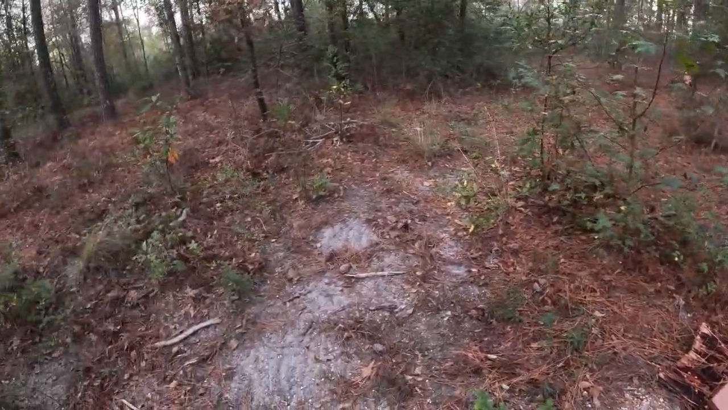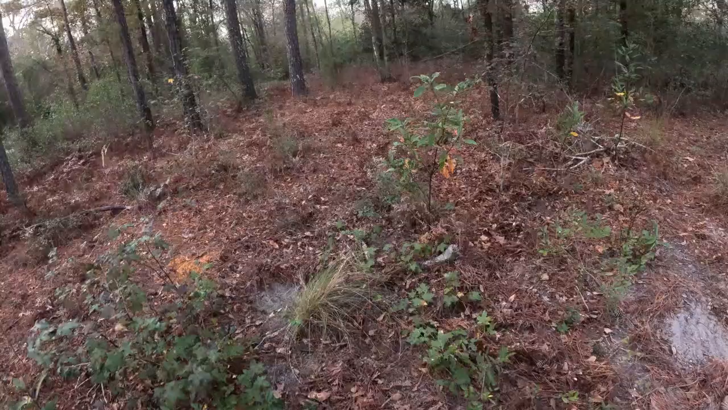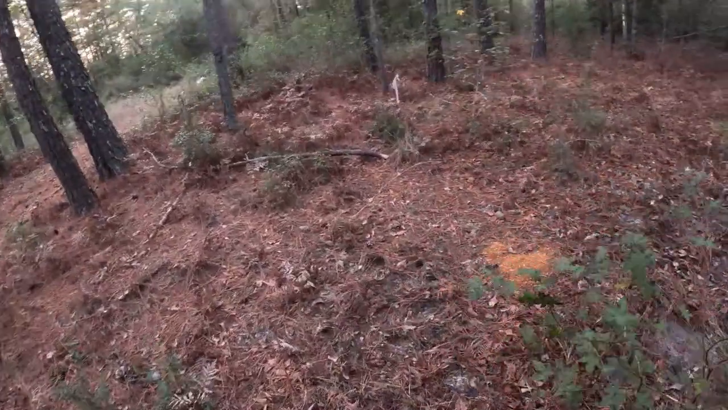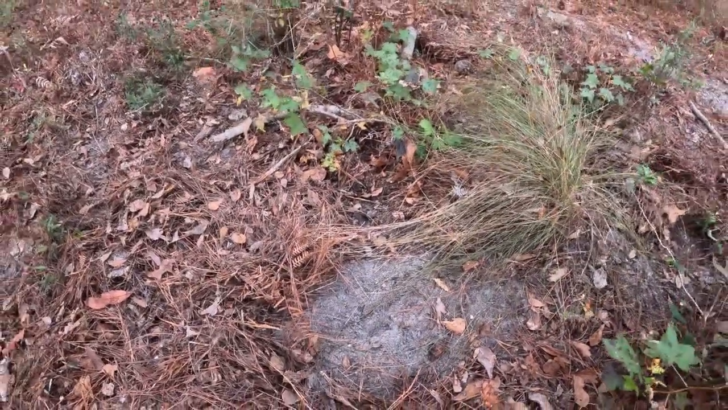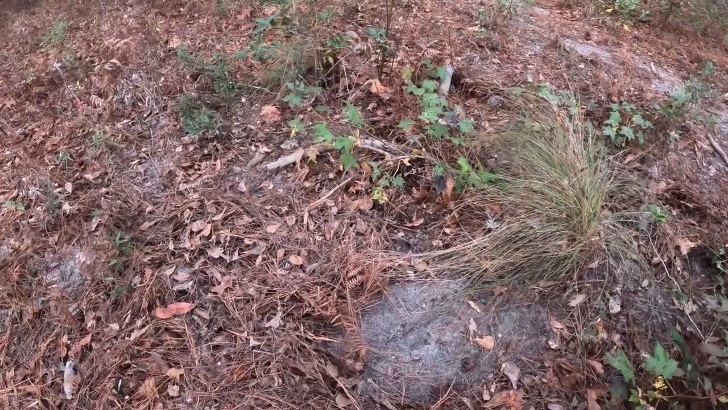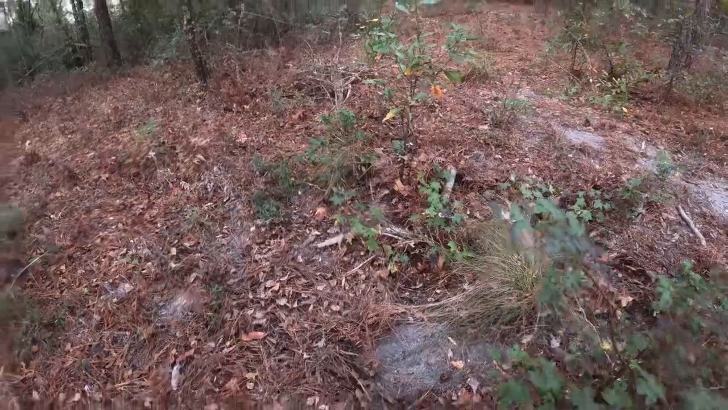But in addition to that, when I came out here a week ago, right in, well, there it is right there. You can see that looks like a scrape, and I'm not exactly sure if that was from deer or from another animal, but it could be a deer scrape.